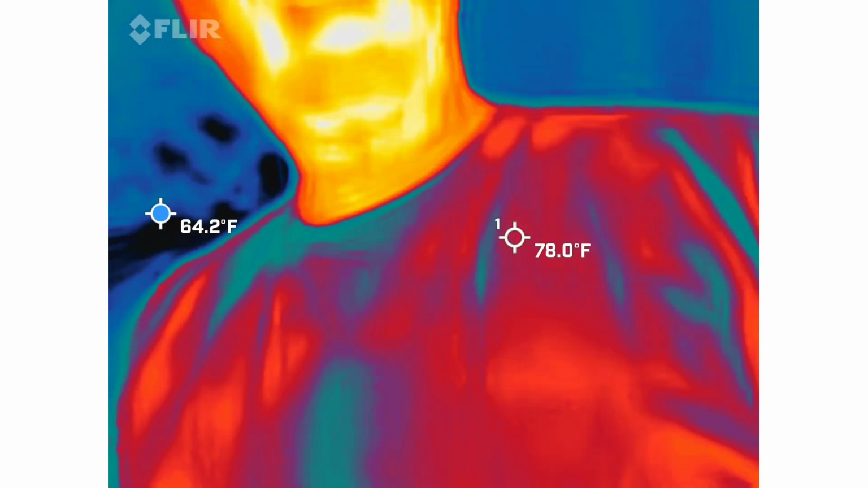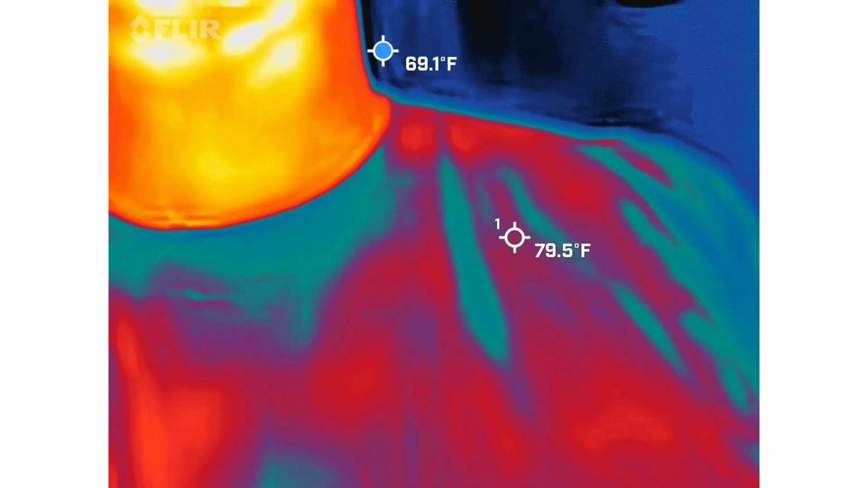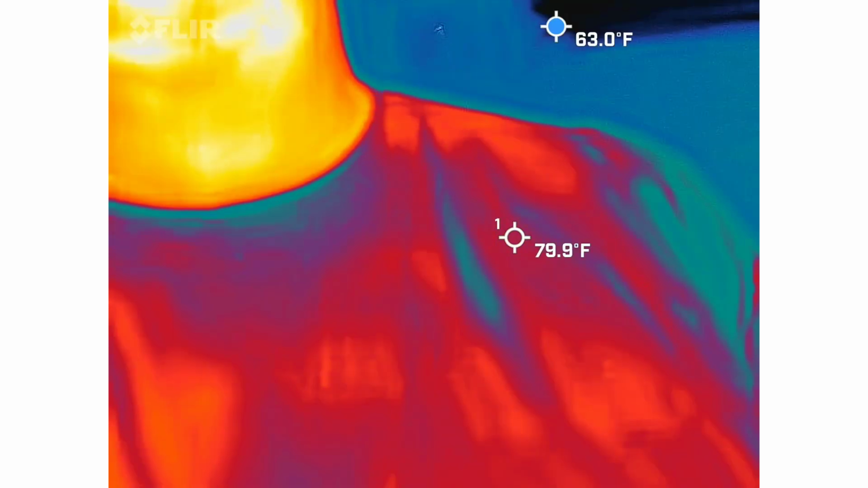What does that mean for you? This is a phone attachment that firemen would use to actually help save people. So it's a quick little handy dandy thing that they could just throw on their phone and they can actually have a legitimate thermal imaging camera.